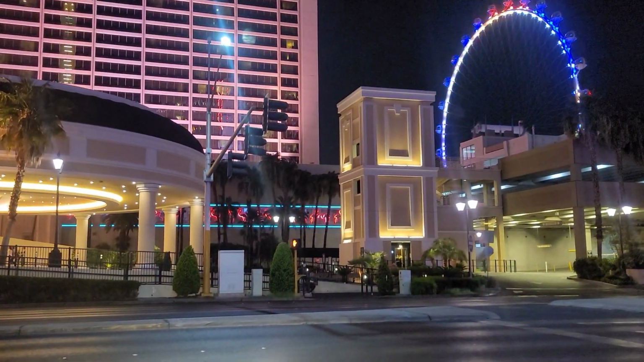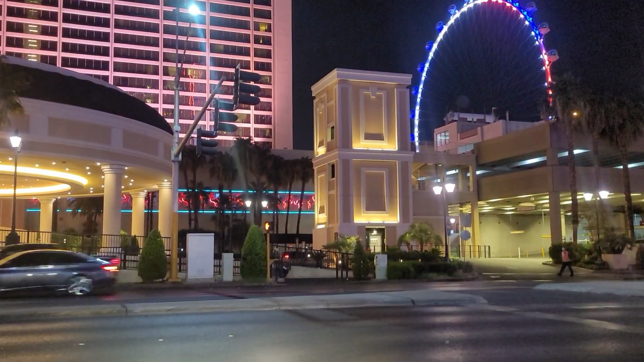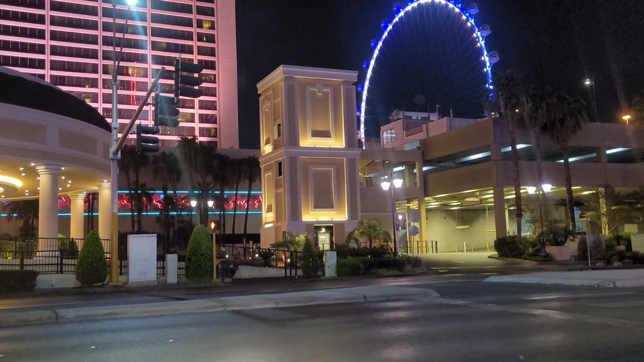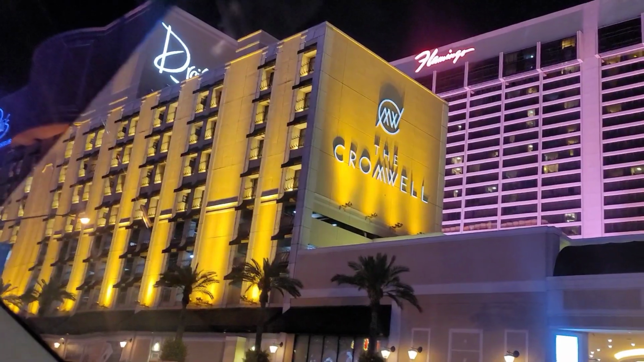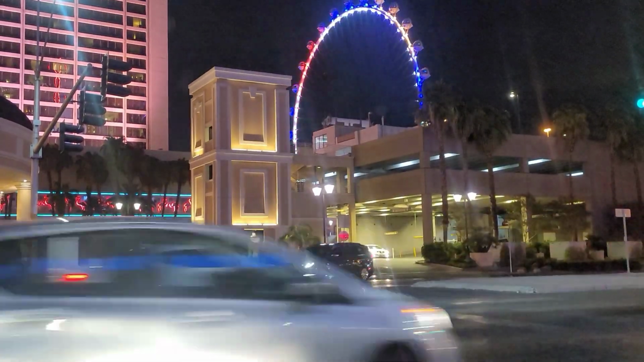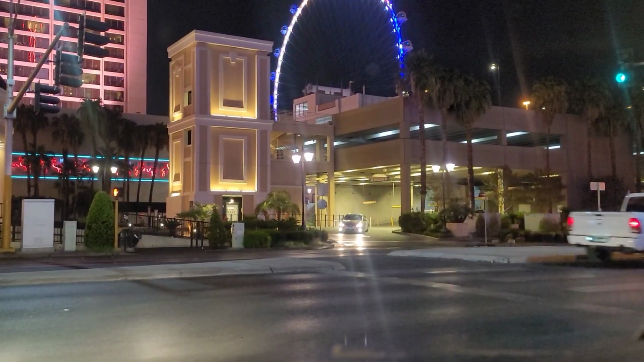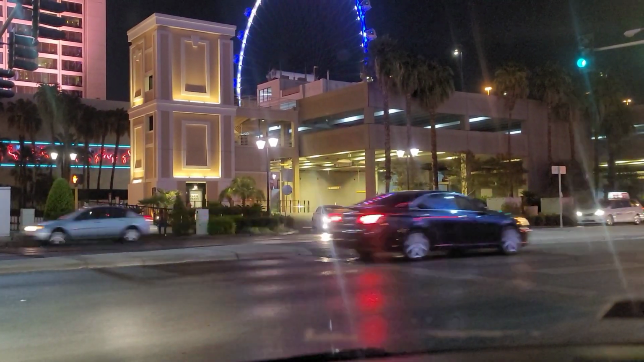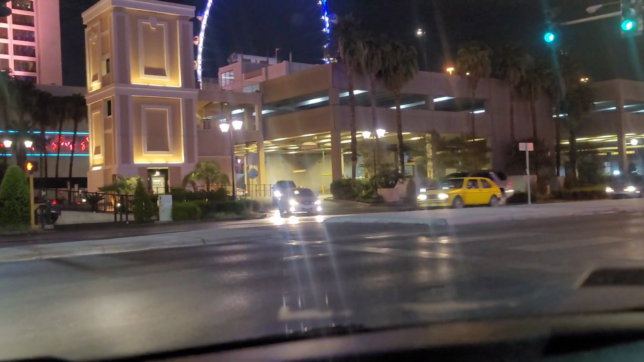This hotel is actually the smallest hotel on the strip. I think it only has like 180 rooms, maybe 180 or a few more than that. Which one? The Cromwell. The Cromwell has Dre's, right? Is that steak? No, that's a nightclub. It used to be the Barbary Coast for a long time. Yeah, it was a pretty cool place. I think it's the only all-adult hotel on the strip.